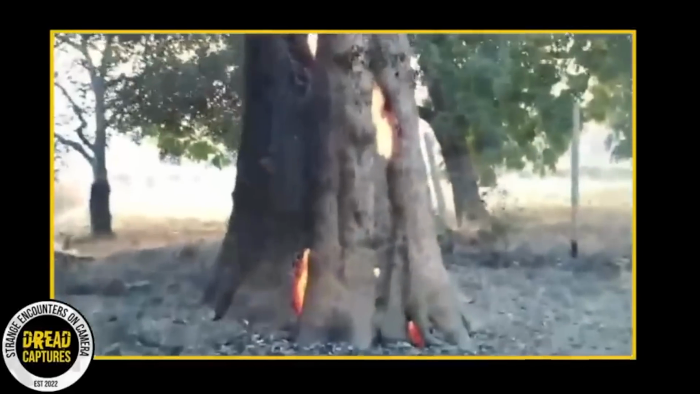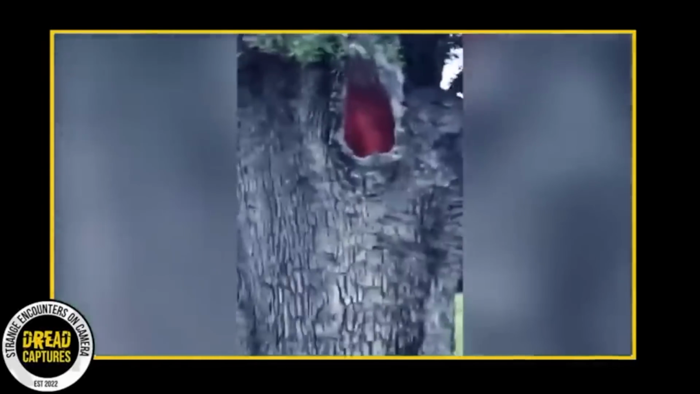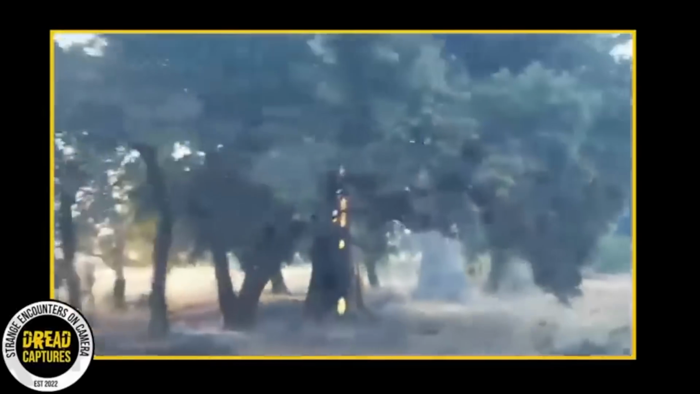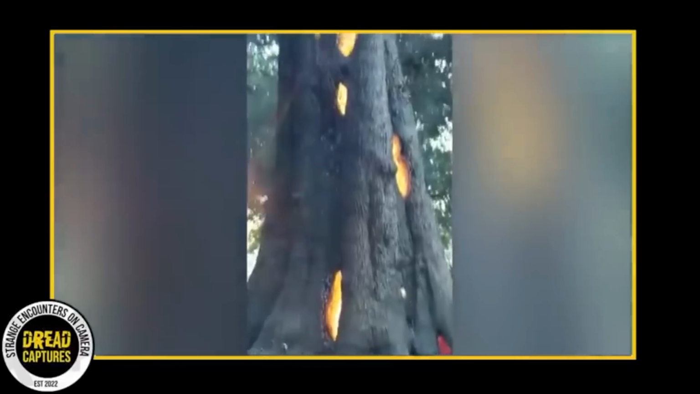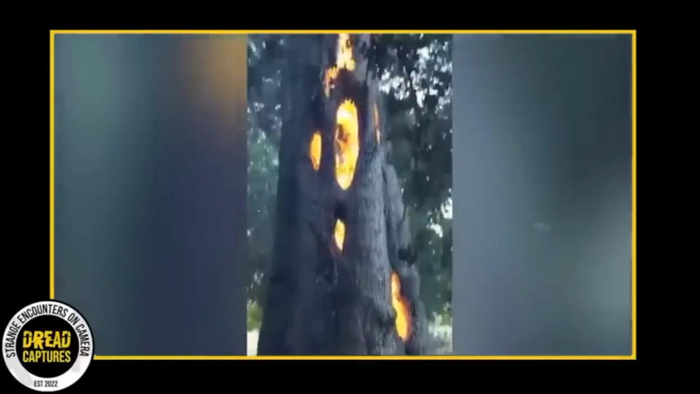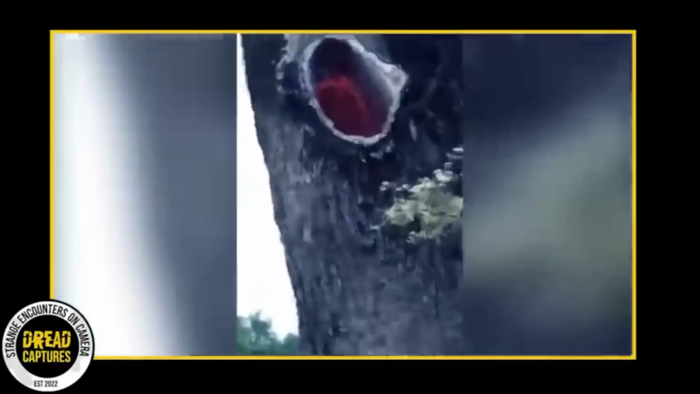Some people aren't so sure that the fire was caused by the wildfire. Another possible explanation is that lightning may have struck the tree and caused the inside to catch on fire. And perhaps the reason why only the inside burns and not the trunk is because the inner layer of the tree is moist, which makes it easier for the fire to catch and burn the tree from the inside out. I will say the image of this burning tree is both fascinating and eerie, and it serves as a stark reminder of the destructive power of wildfires and natural disasters in general. Just awesome footage.